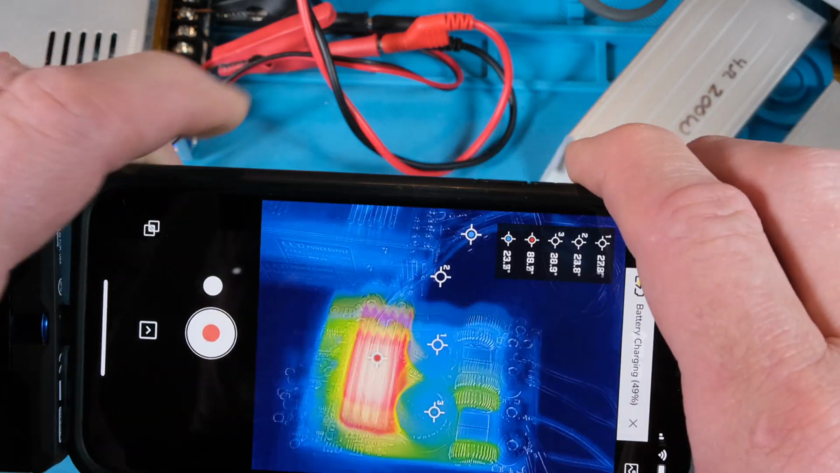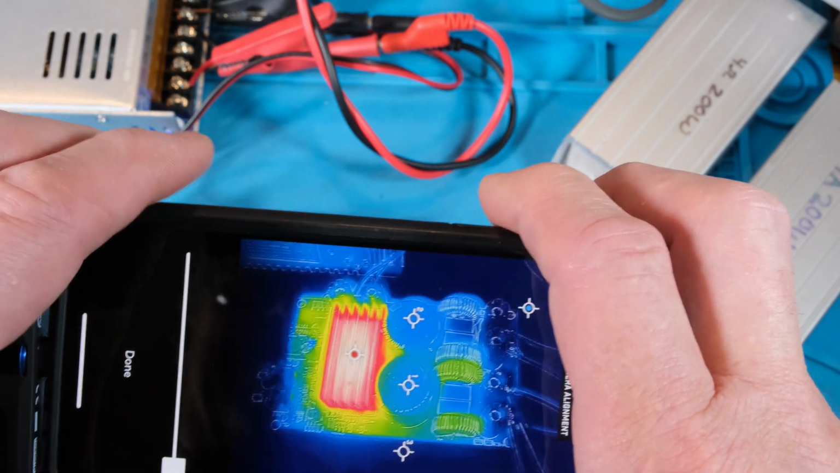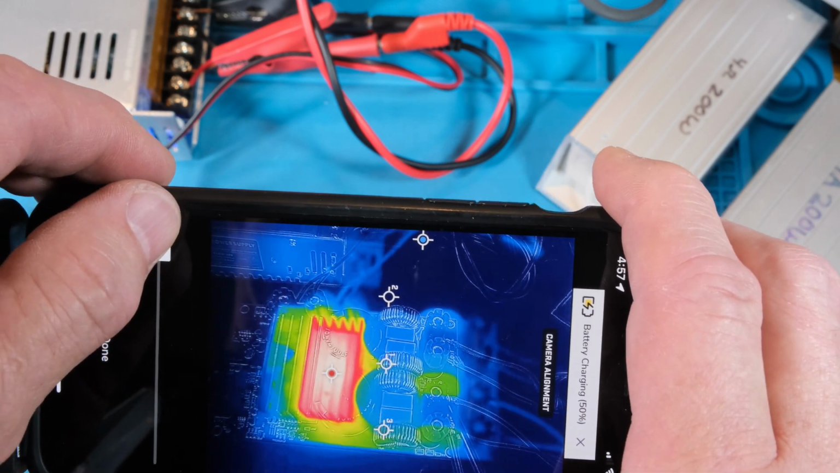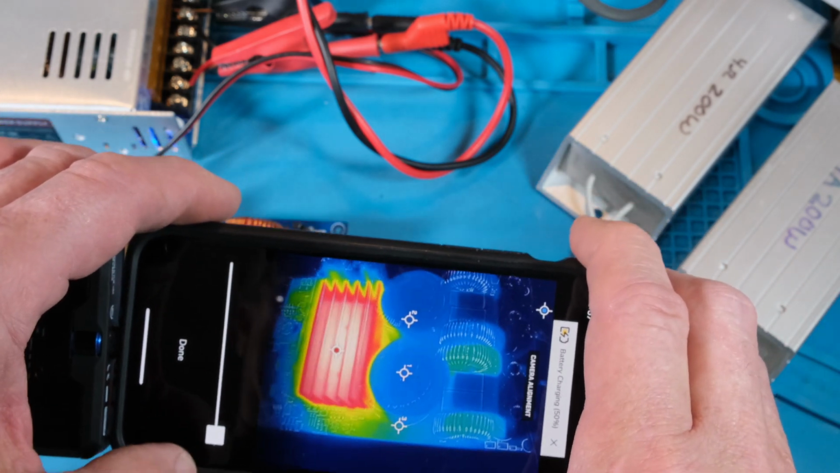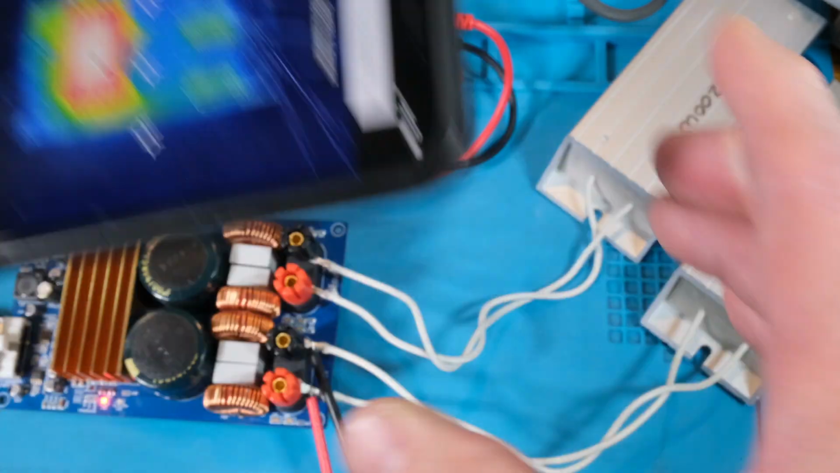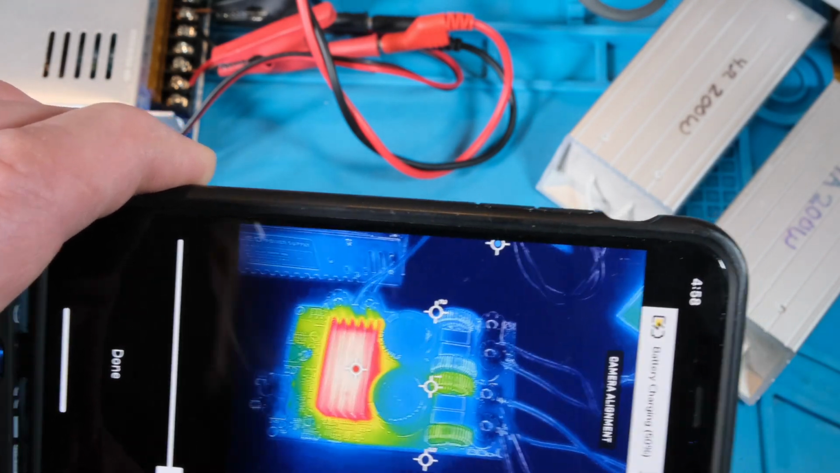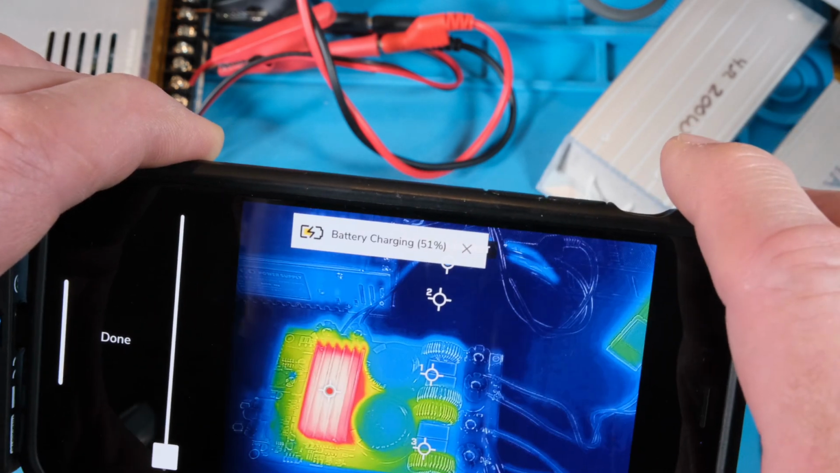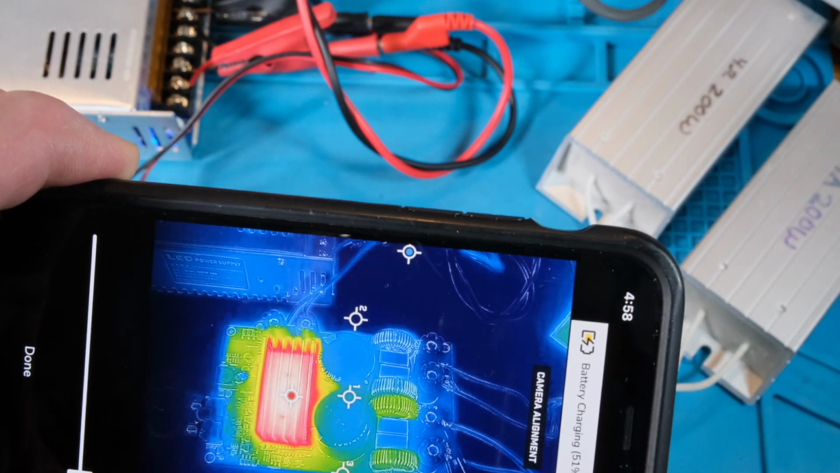So when I have that mode turned on, then I can hit this button, and that's when I get this slider right here. And I can move this over to try to line up with the photograph. So right there. Okay, if I pull away, that's about as close as I can get right there. So I'm just approximately 1 foot away, maybe slightly less. You kind of see how it's contrasted, made that picture a little bit easier to see with that multispectral display thing. So that's what that's all about.